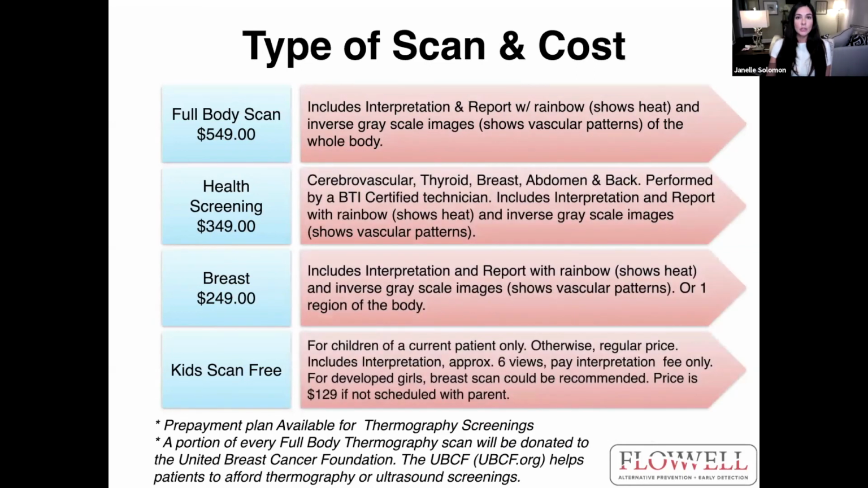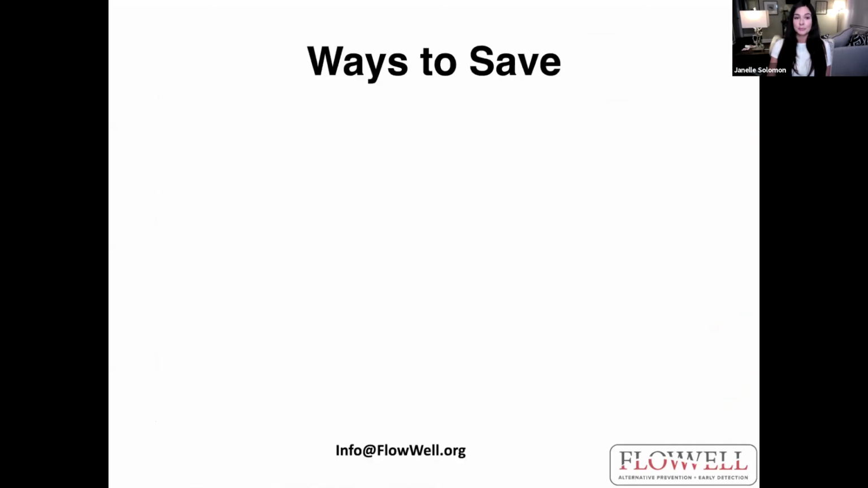This shows you what the types of scans and the cost of those scans we offer. Full body scan is $549, health screening is $349, and the breast is $249. All of the reports come in both the rainbow palette and the grayscale. Very detailed reporting, and again, you do get that review as well. It's a 30-minute phone call.